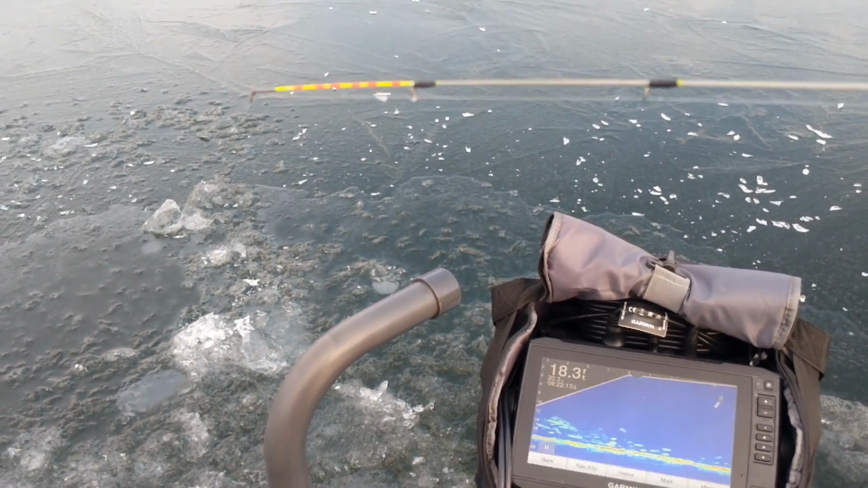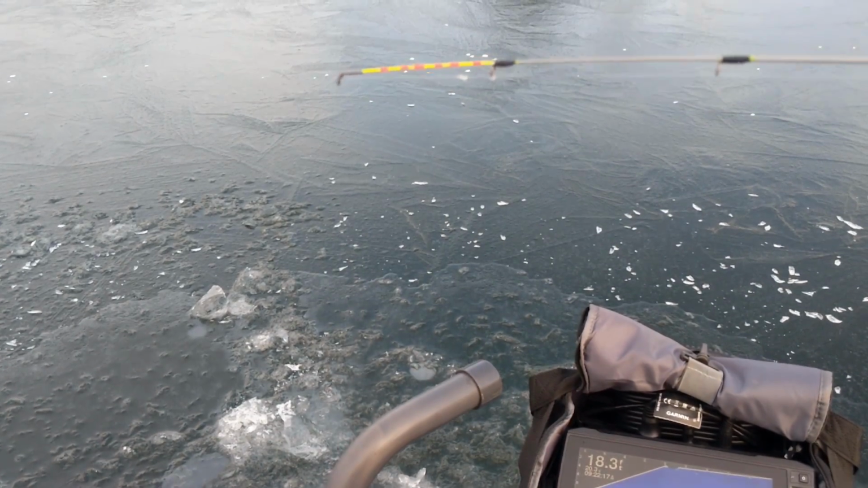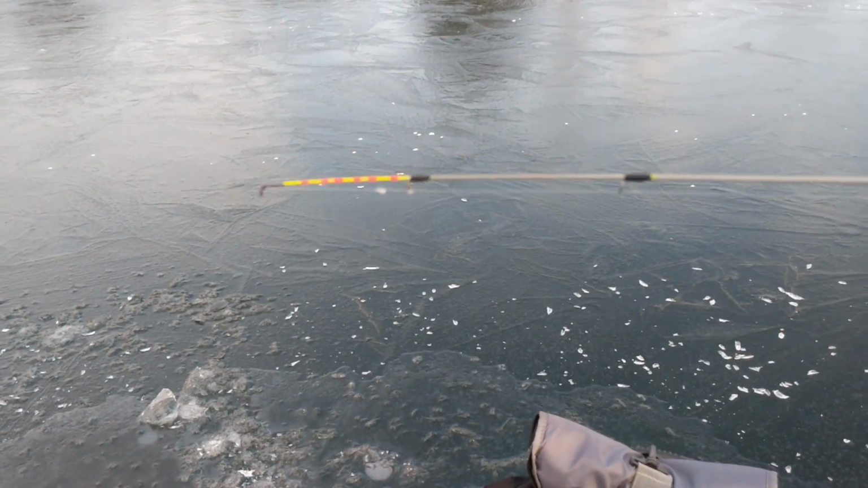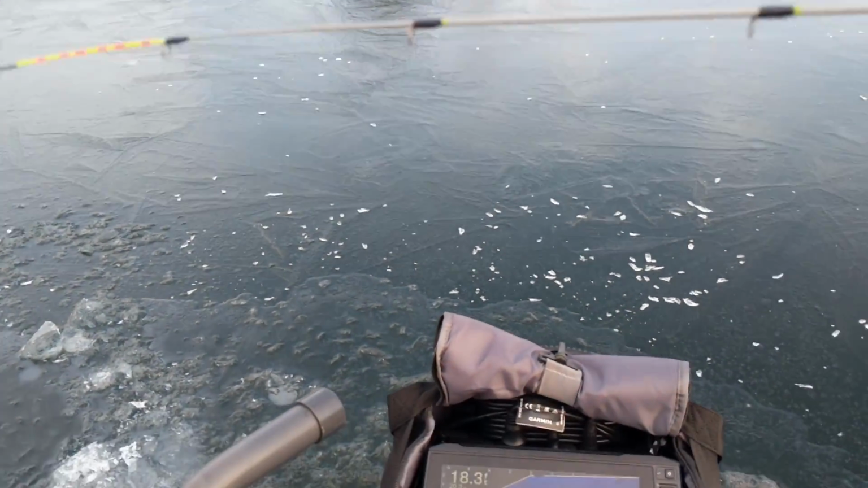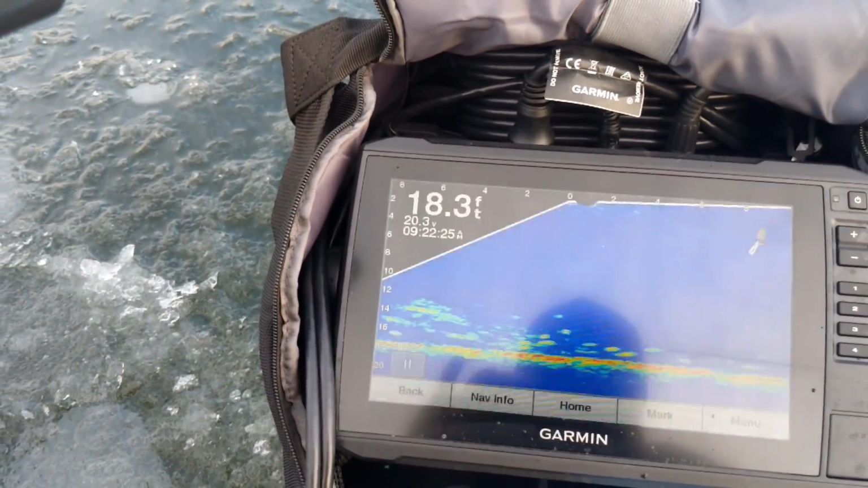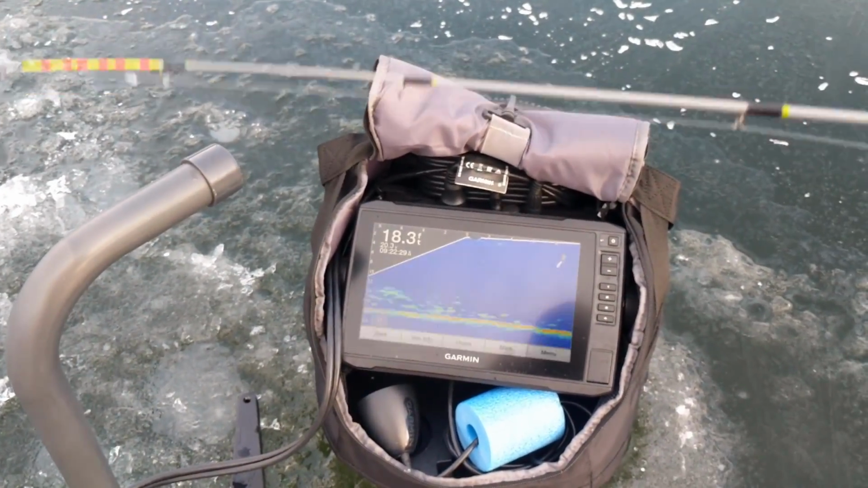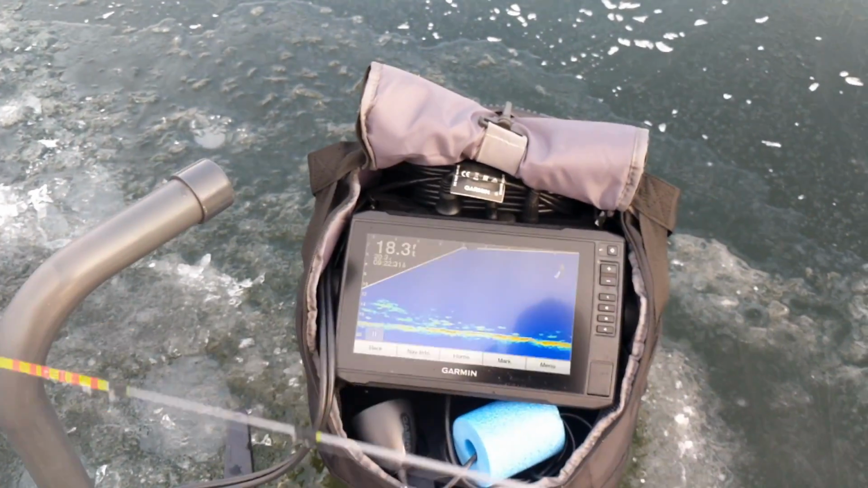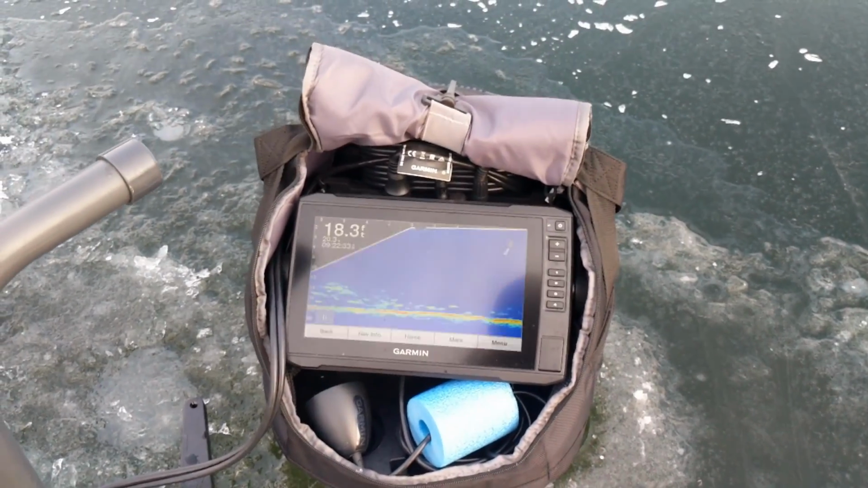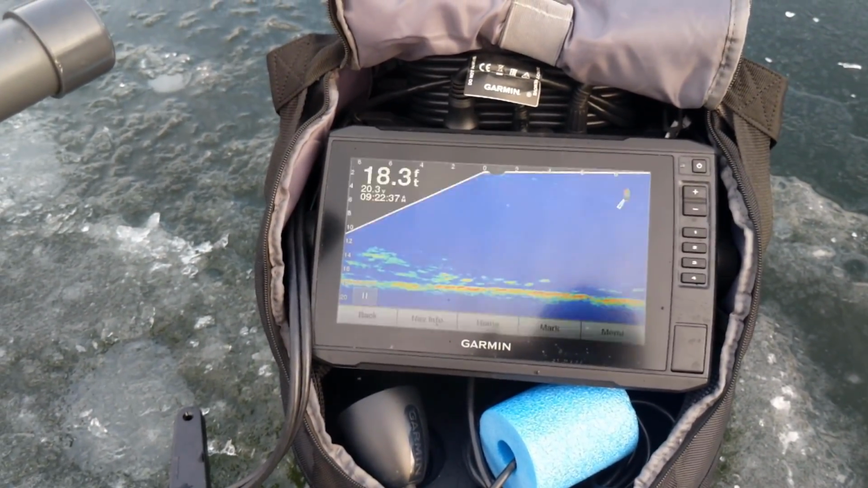Trying to work this guy up. I'm about out of arm reach. Well, see, that's what I'm saying. They follow it right up. It's not really ready to commit to eat yet. I think what I might do is put a tip down in this hole with a little minnow on it, see if that does anything better. So the fish are definitely here. It's not real aggressive yet.